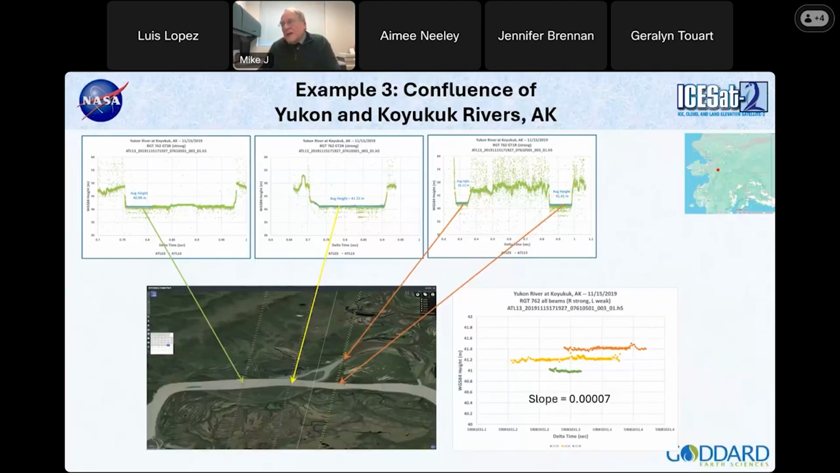All right. So here's another case, example 3, looking at the confluence of the Koyukuk and the Yukon rivers in Alaska, here in western Alaska. It's really far from anywhere.